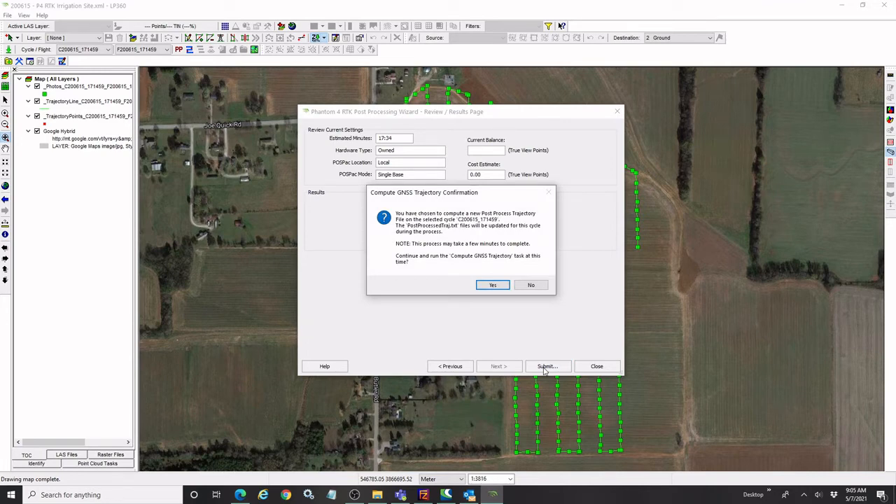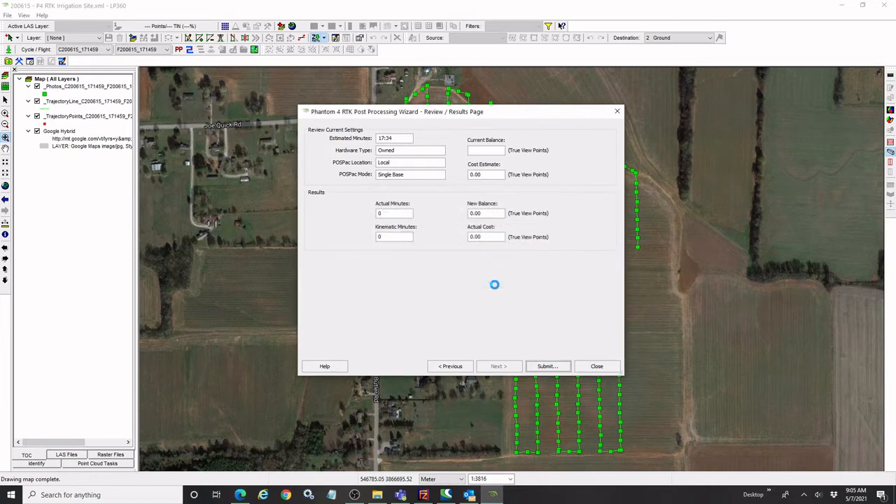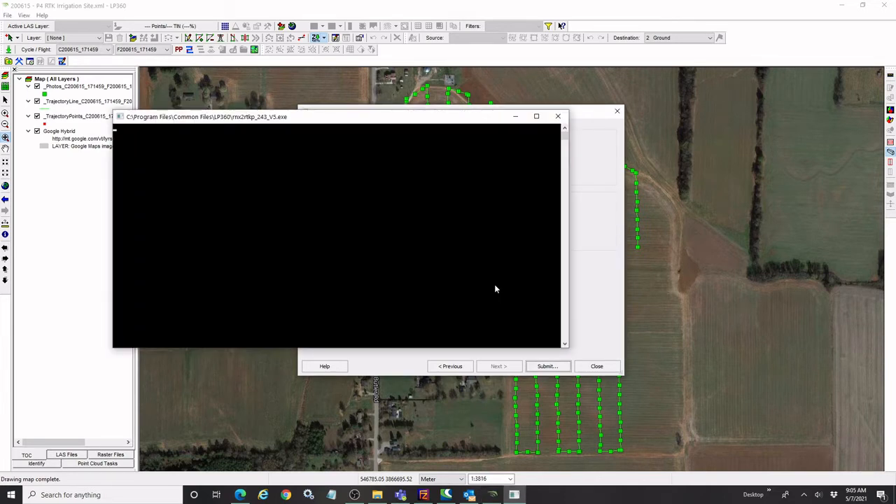It'll get me just a check screen. Are you sure you want to go ahead and continue this? And I'll say, yes, that's fine. I want to do that. So what will happen is a command window will pop up, and we'll shortly see this start to run here.